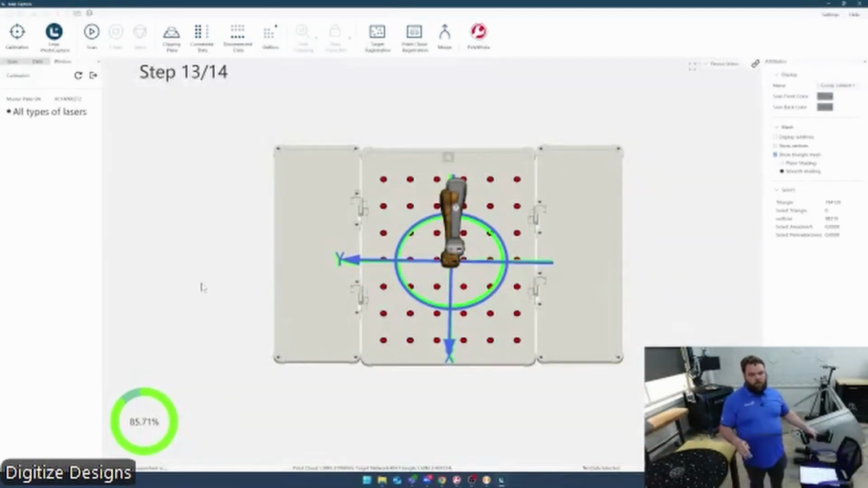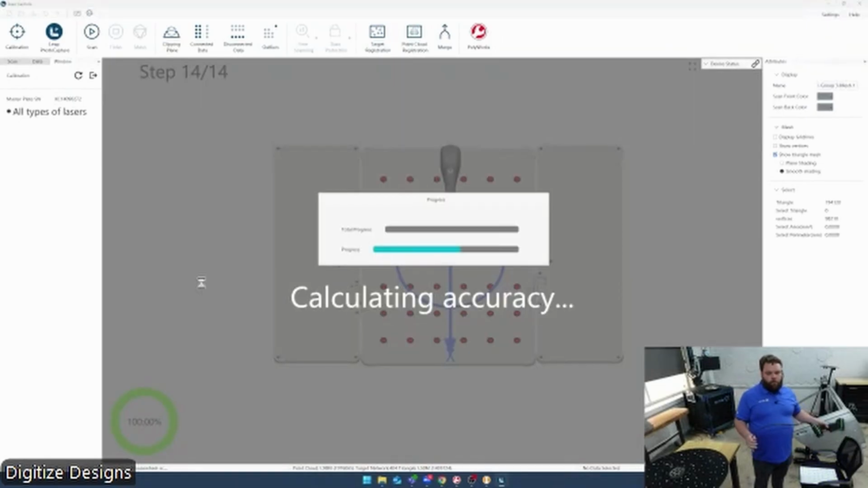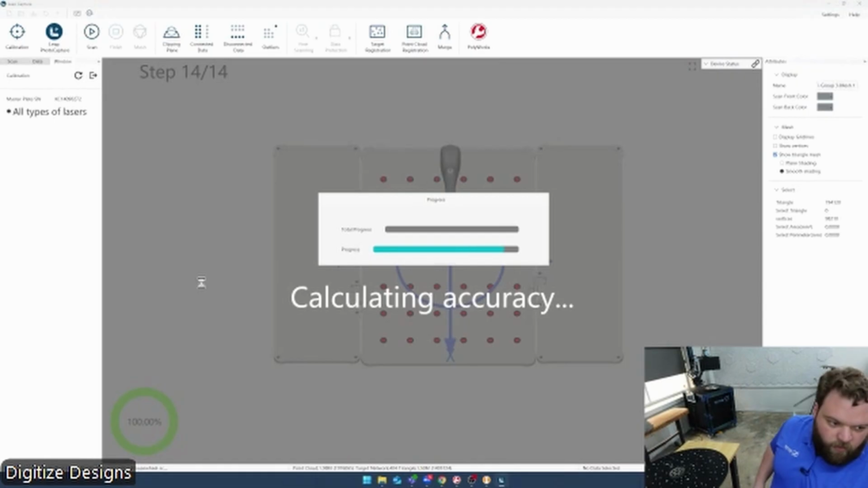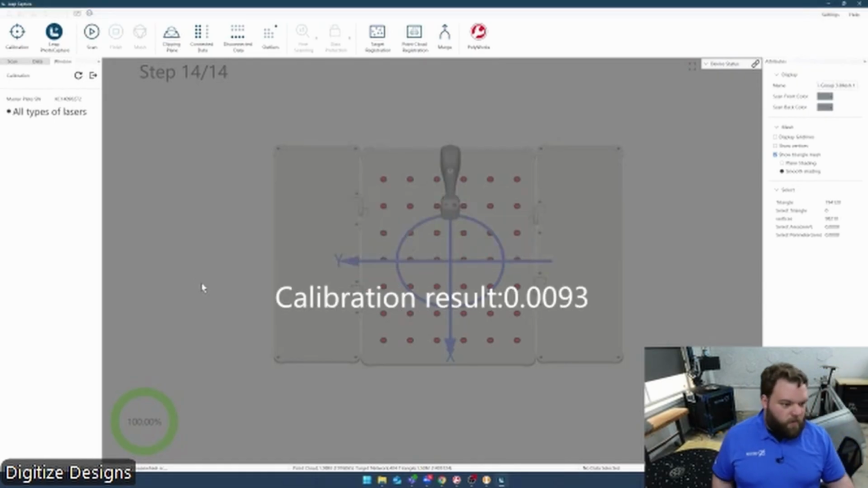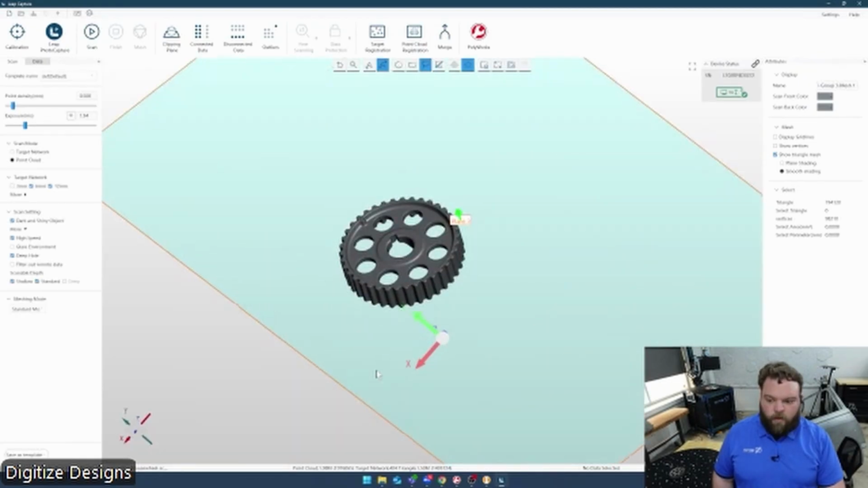As soon as I finish these last two, it'll think for just a second and pop up an accuracy value. It'll show up in millimeters, so we'll see 3 decimal places. That's 9 and change microns that it's showing me. Once that pops up, everything's saved. So calibration is stored on the computer, and I'm good to go.